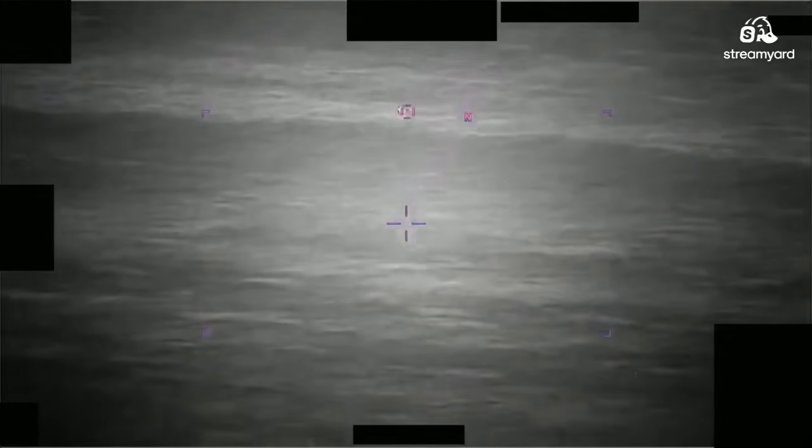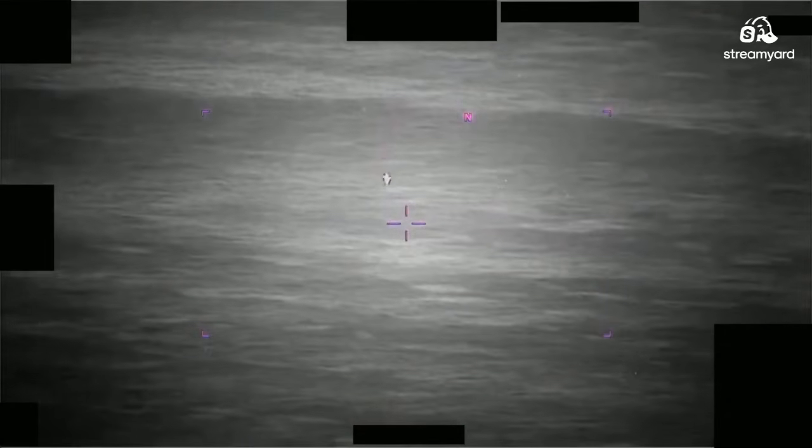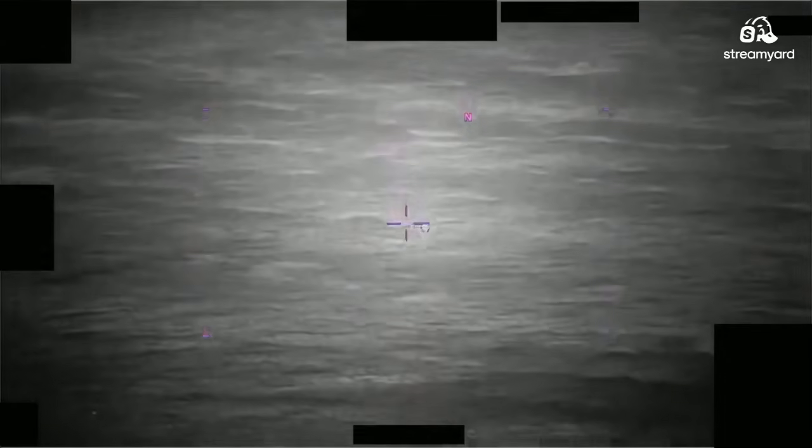Guess we're going over water here. Okay. Are we coming up on a shore? We're tracking. Oh, we got a track on it. Brief track. Looks like we're just manually tracking and trying to get a good track on it. Okay, we switched scenes. Now we're in black hot. It's in the middle of this grainy video. Still an interesting shape.